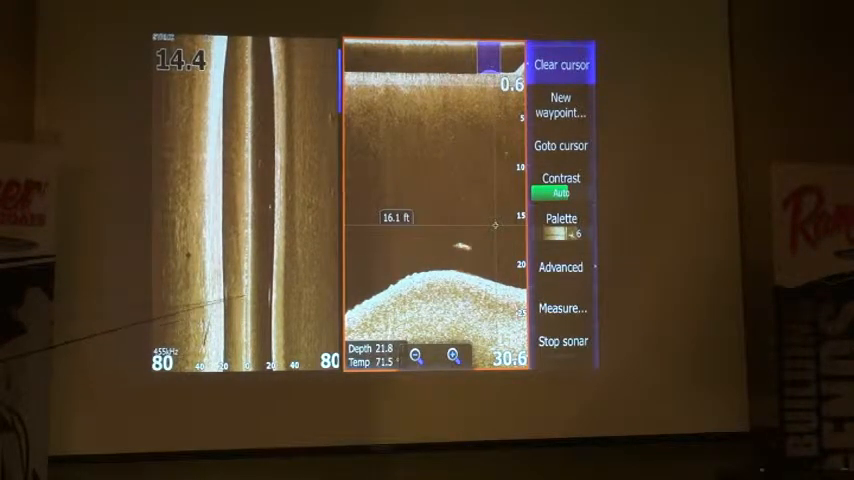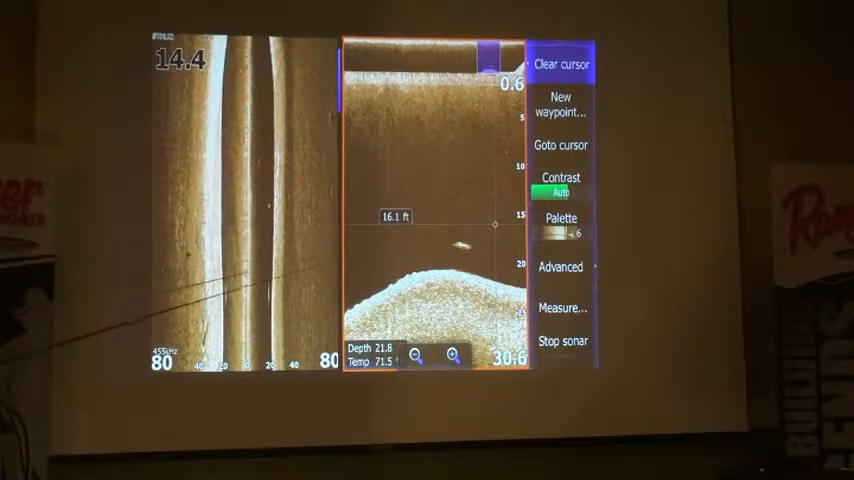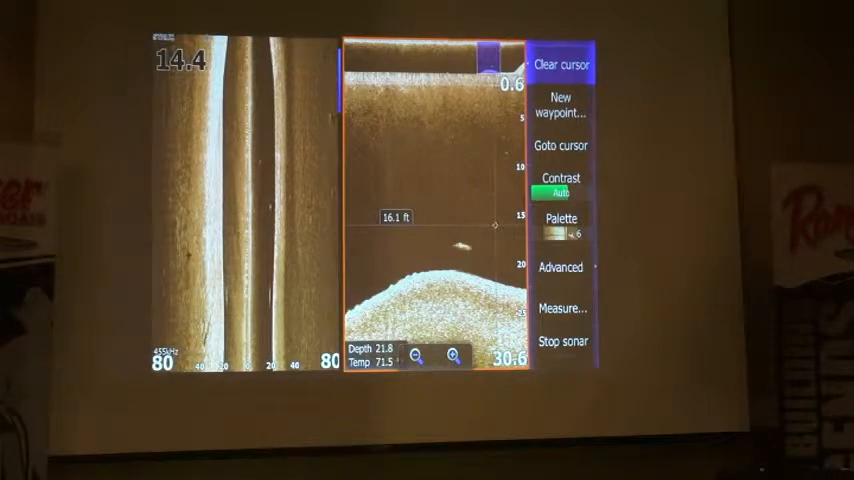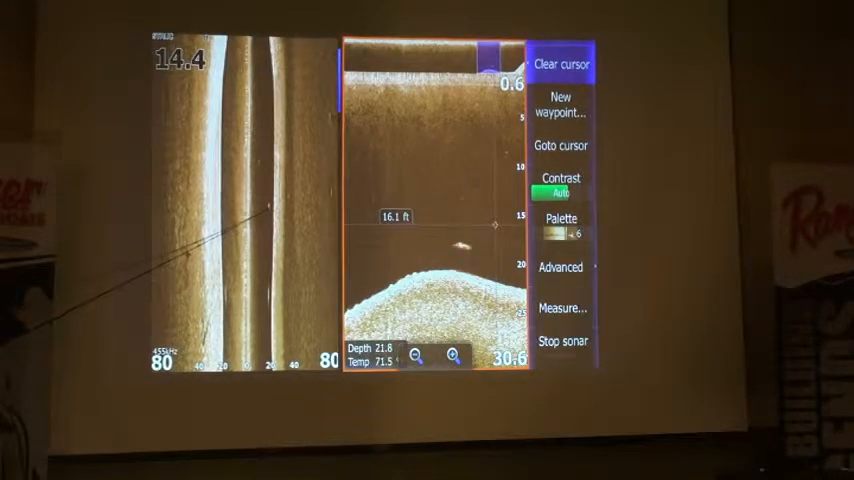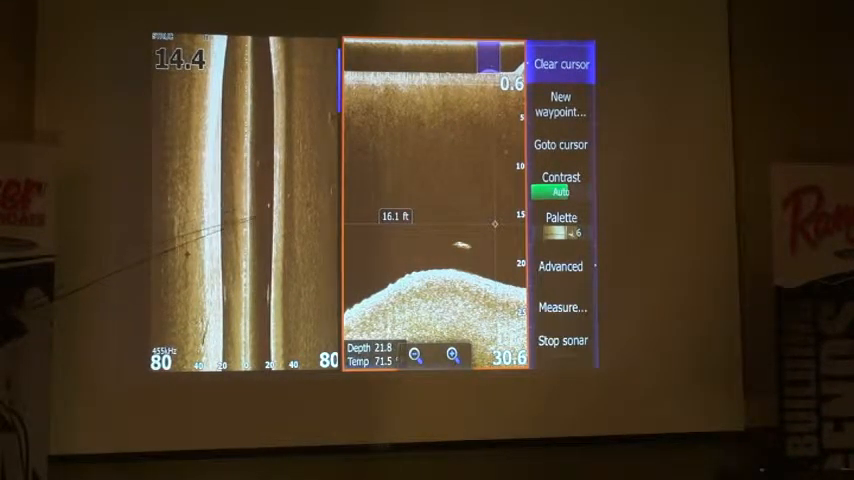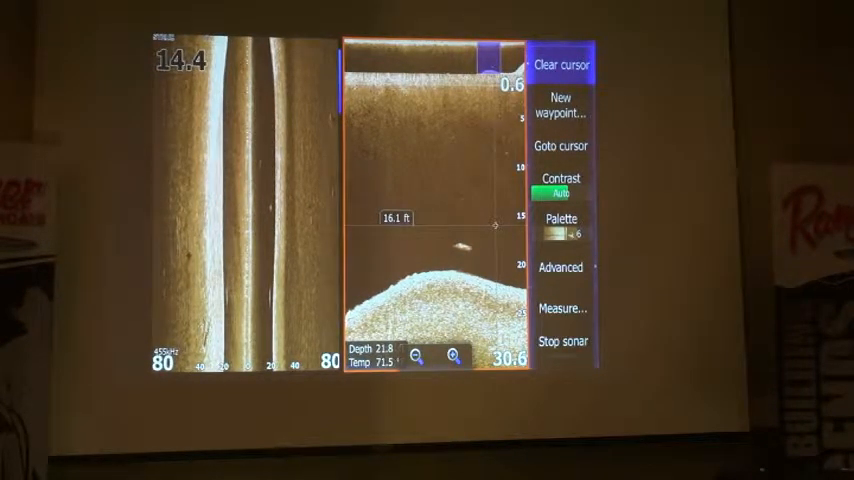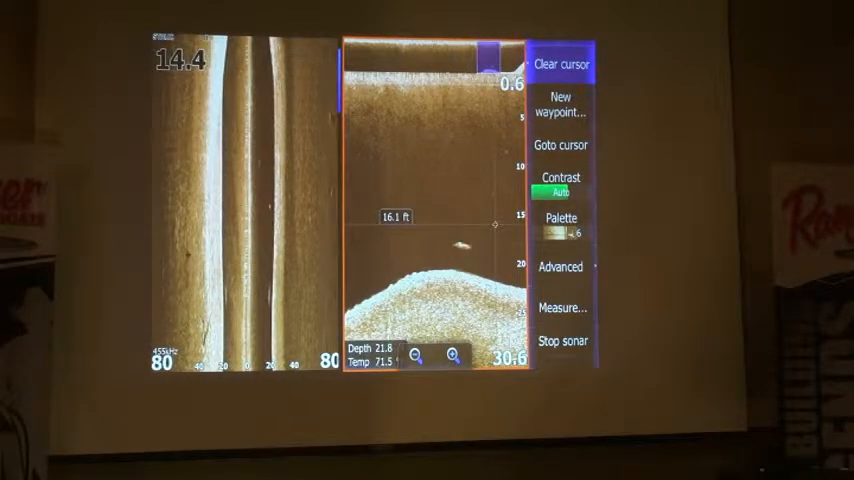Now, say this fish that I'm marking here wasn't on both sides, it was like this one right here. I'm just catching some of the fish. It might not be as bright and vibrant as that one, but it's on this side and not on this side. Then right away I know that fish is more on that side of the boat than the other side. That's the only way to really tell on down scan or even two-dimensional what side of the boat they are on. Any other questions?